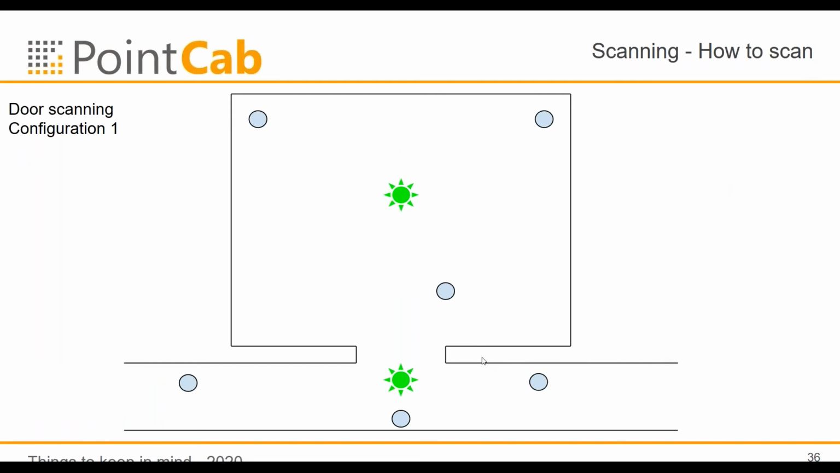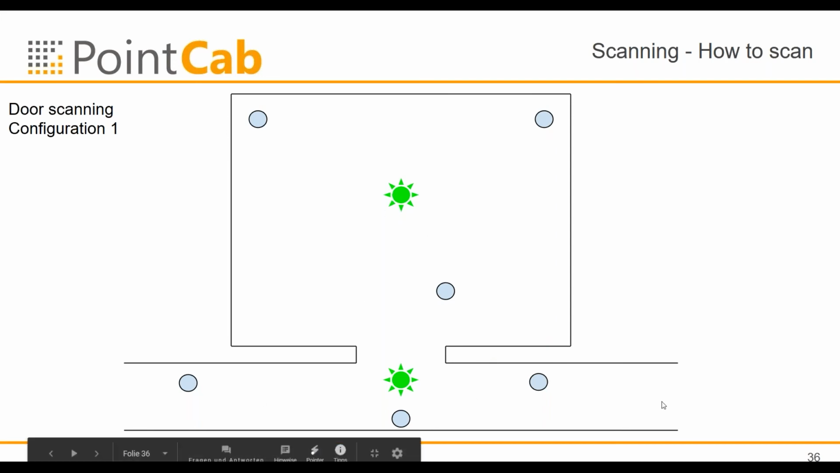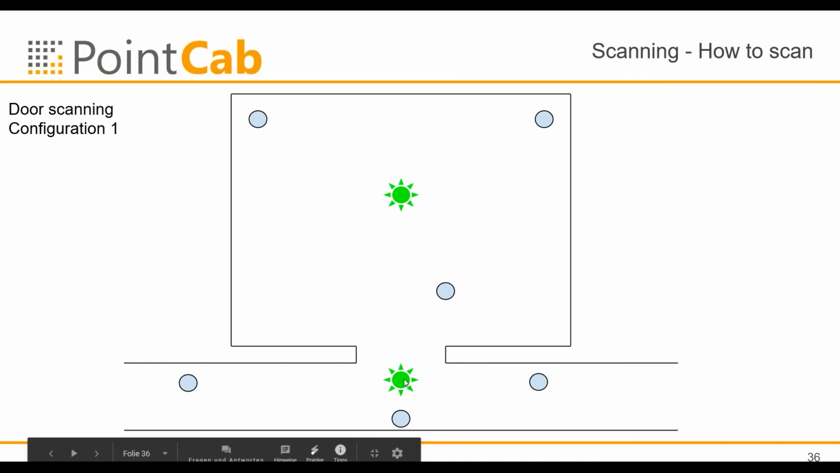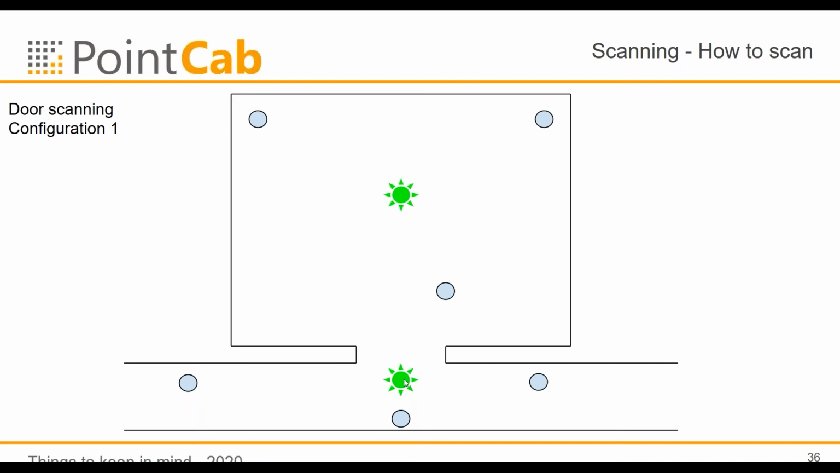This is a configuration of how you should scan through doors. You have one scan, of course, in the room, and here you have a hallway. As you can see here, the features connect the scan in the hallway to other scans in the hallway, and you have the spheres in the room. In this case, you want the scan in the doorway to be able to see all scans in the room and outside of the room.